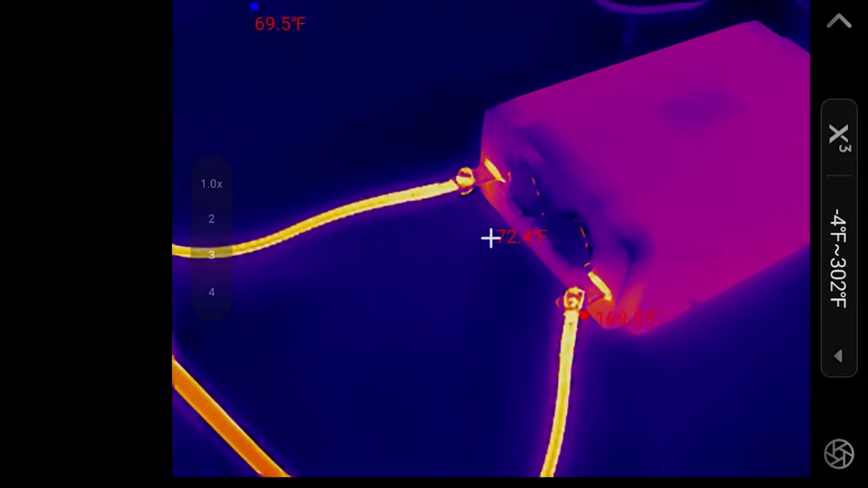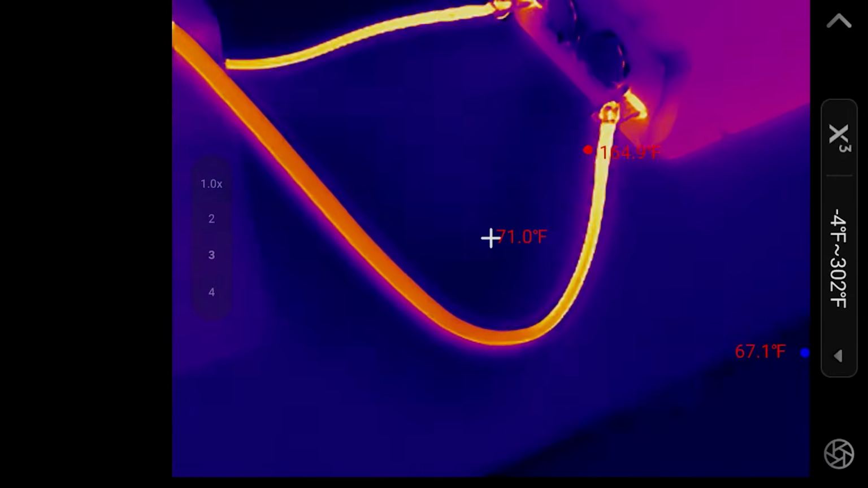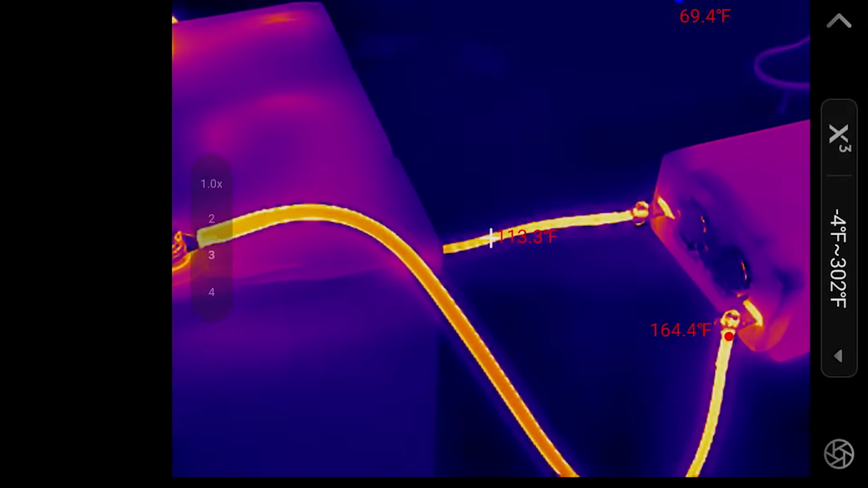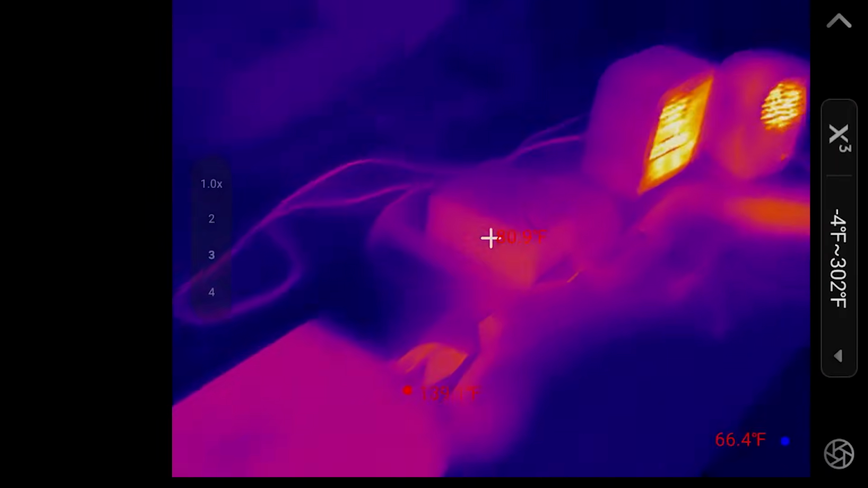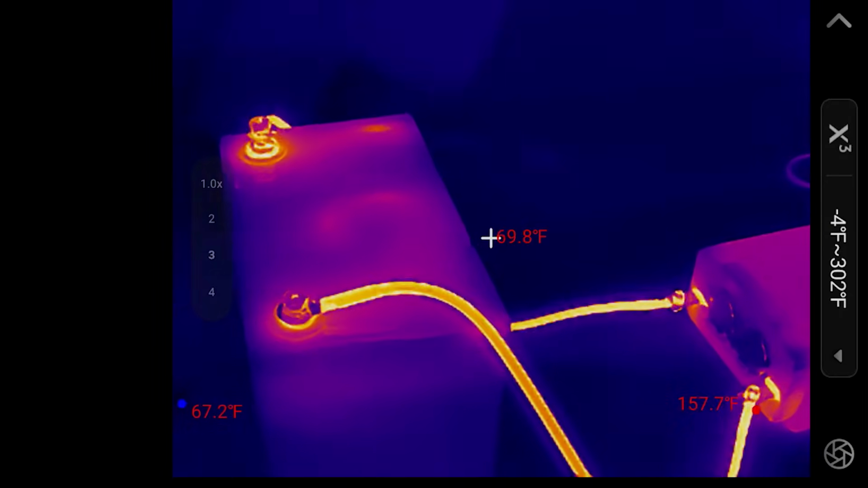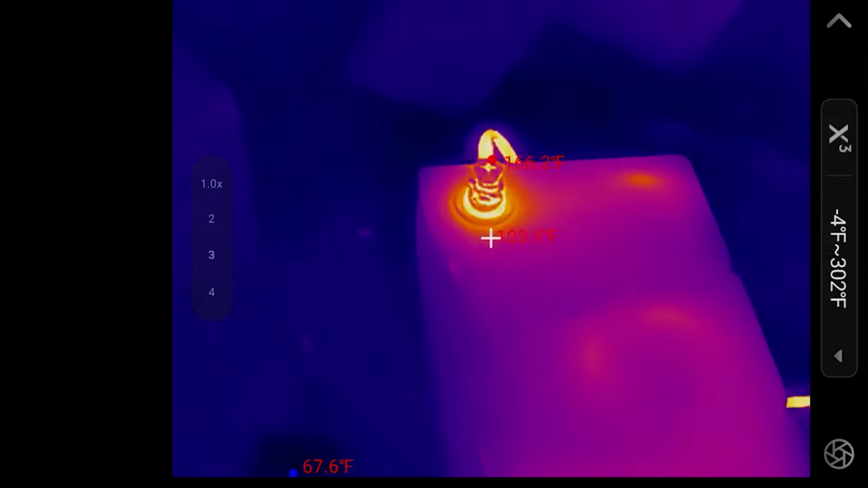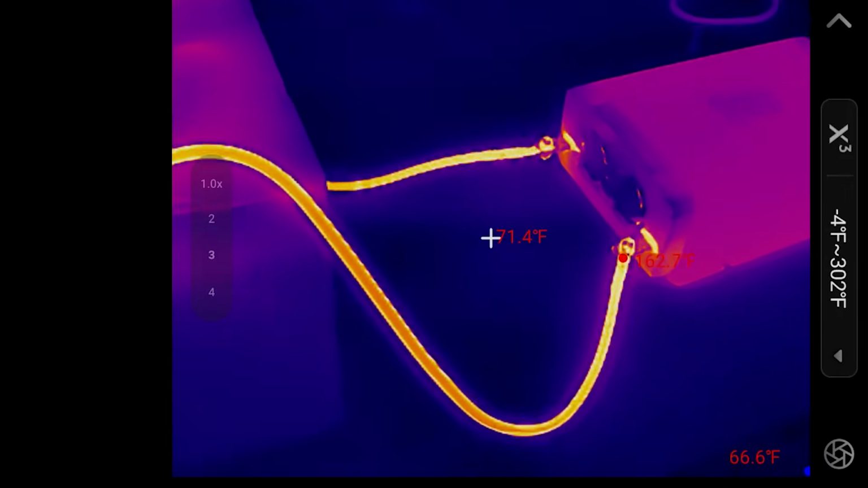Let's see, over here. Again, we're looking at 169 degrees on the negative. And this wire is 127 degrees Fahrenheit. Let's see, the positive over there is 120 degrees Fahrenheit. And then again, you can see those heaters. But it doesn't quite capture the highest temp all the time. Yeah, because that's 177 degrees. It does seem like it tries to capture the temperatures quicker than the TopDon.